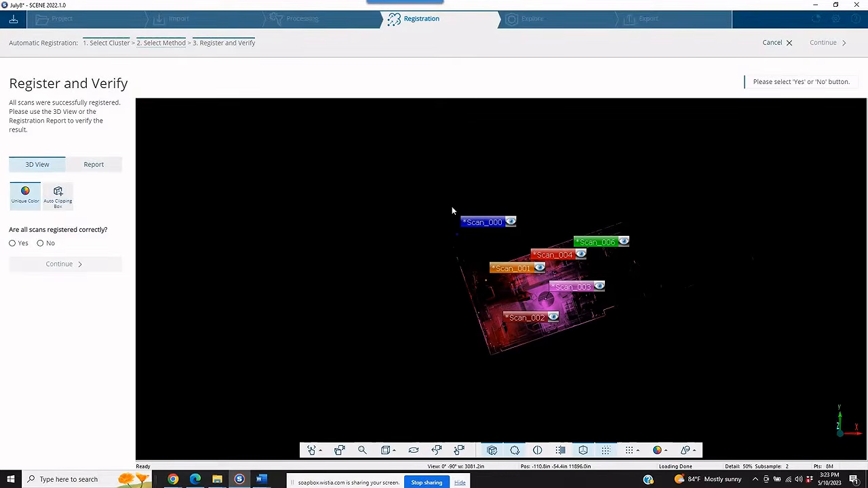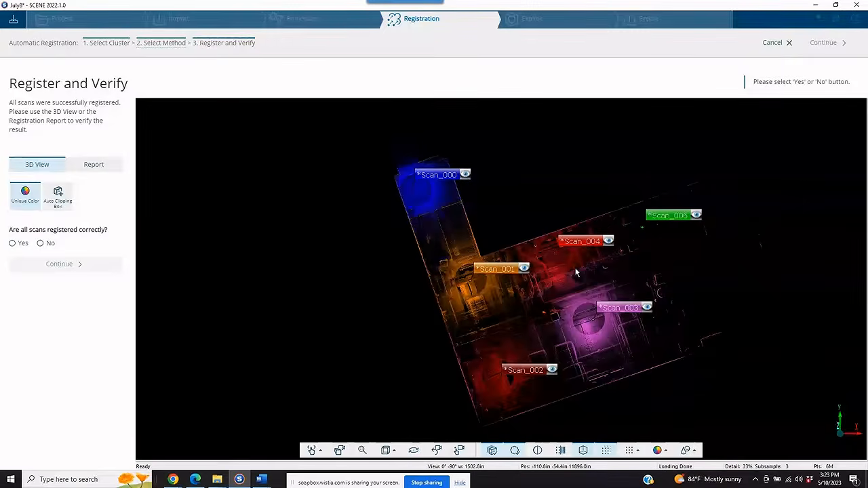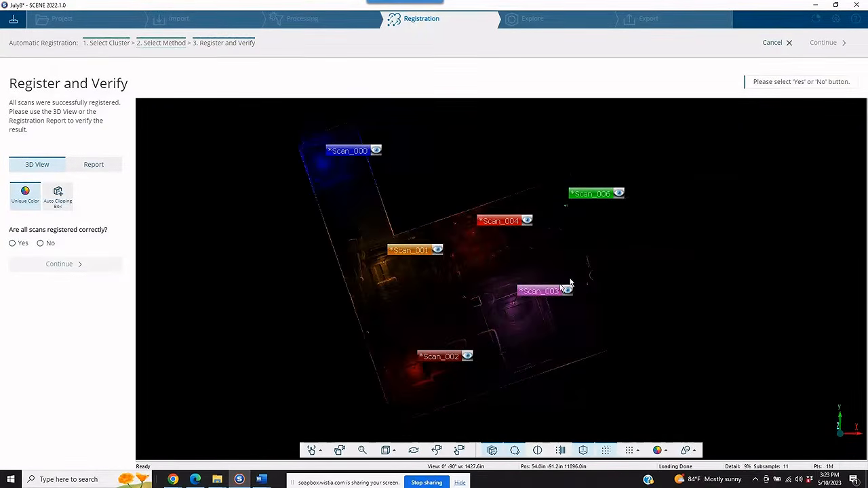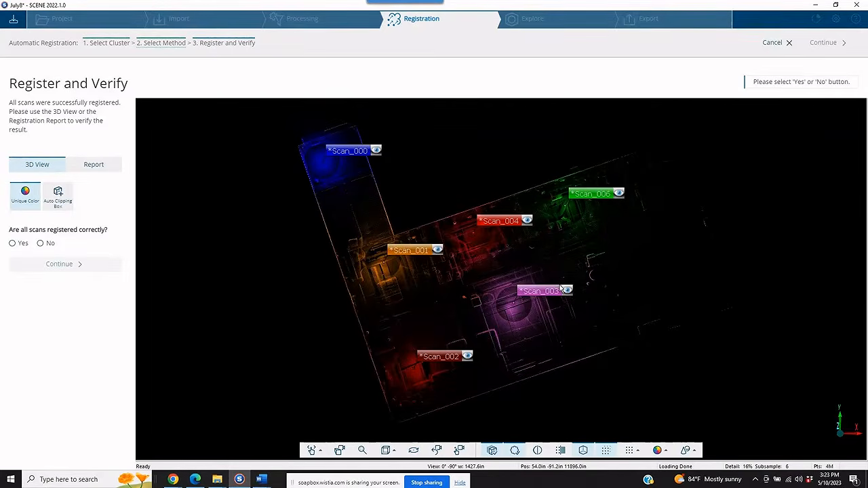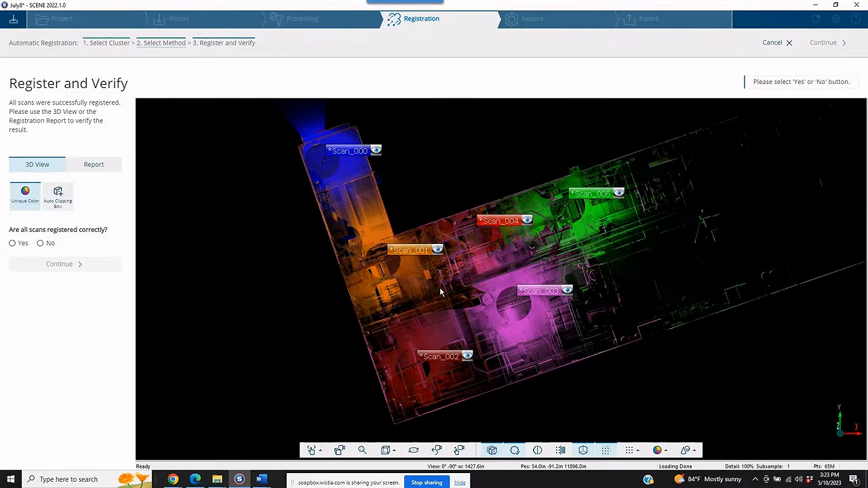Each scan is a different color. So we can see the points from each scan and how they overlap and where they're associated in space. So we can clearly see that they are in the right locations in the scan project. We've got good overlap, which is important. If the scans are too far apart and the overlap's not good enough, we can't maintain that 1 to 4 millimeter accuracy. So on the left-hand side, are the scans registered correctly?